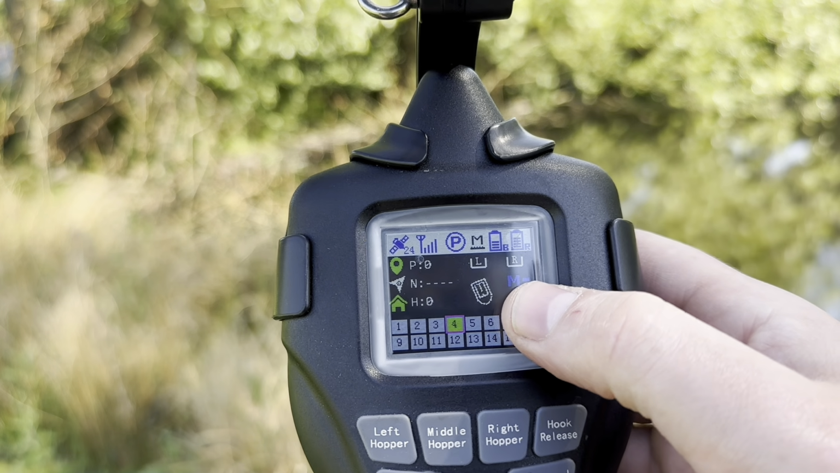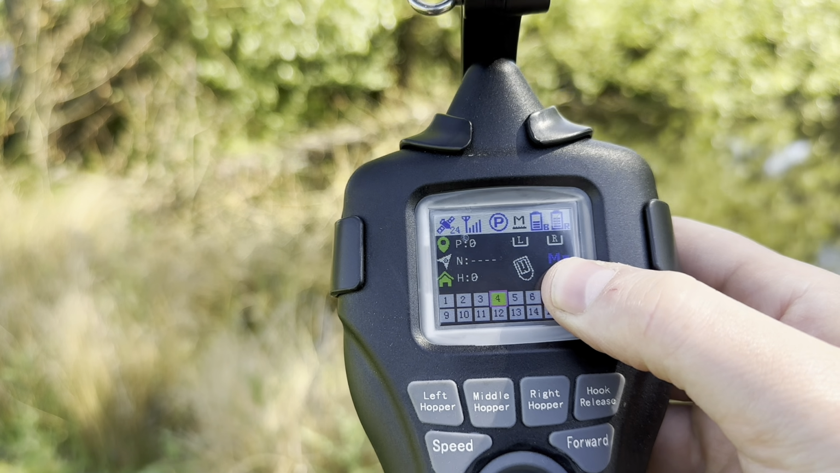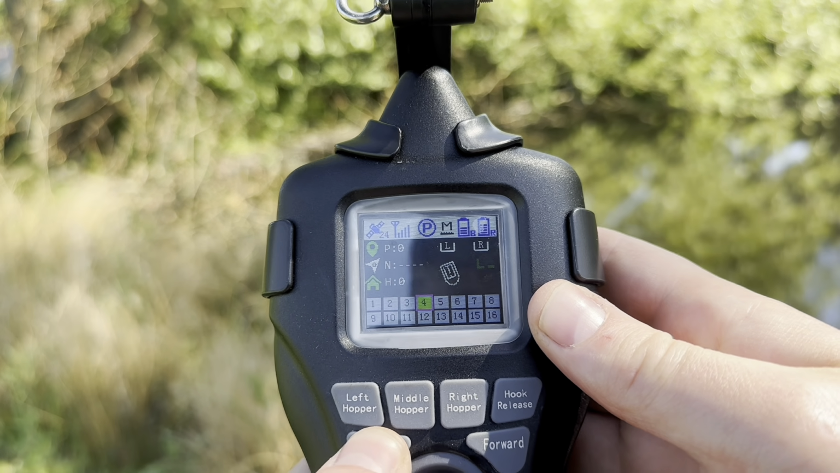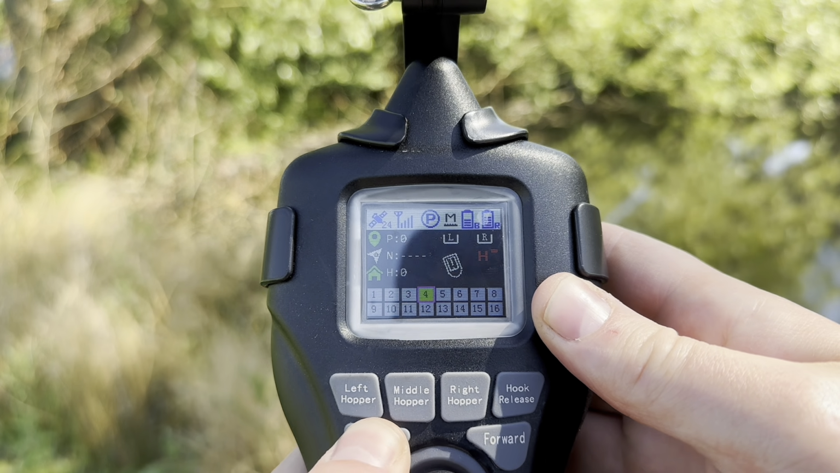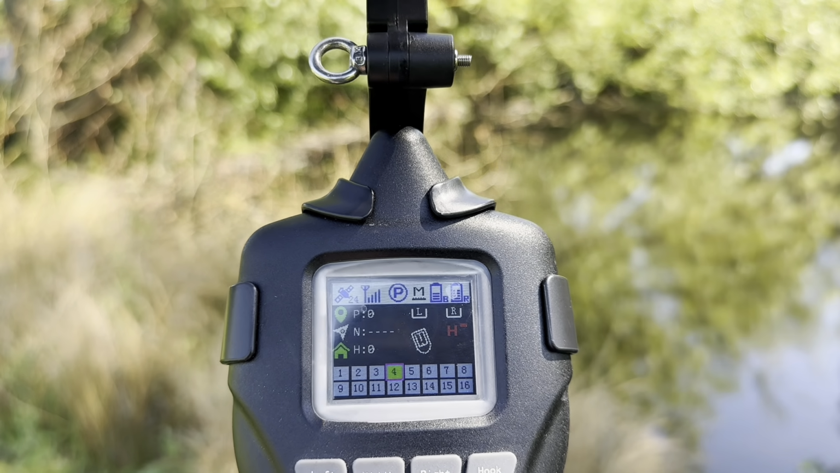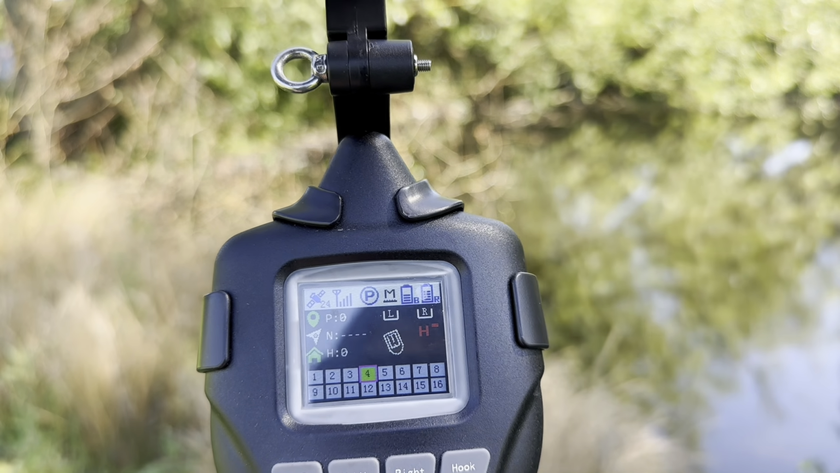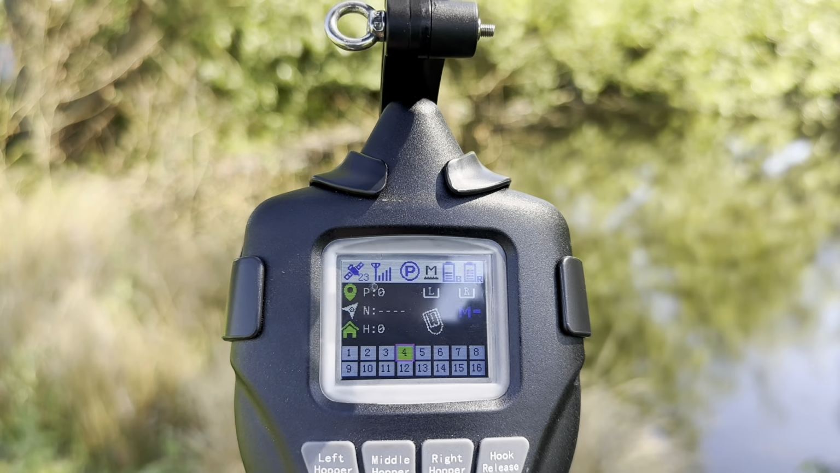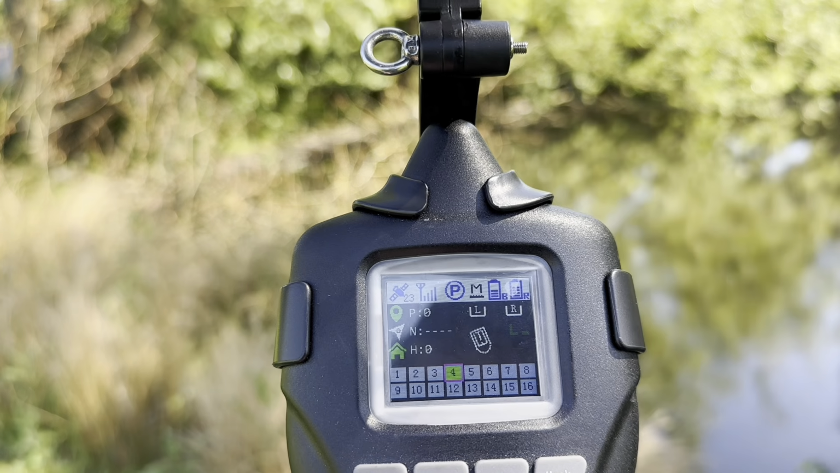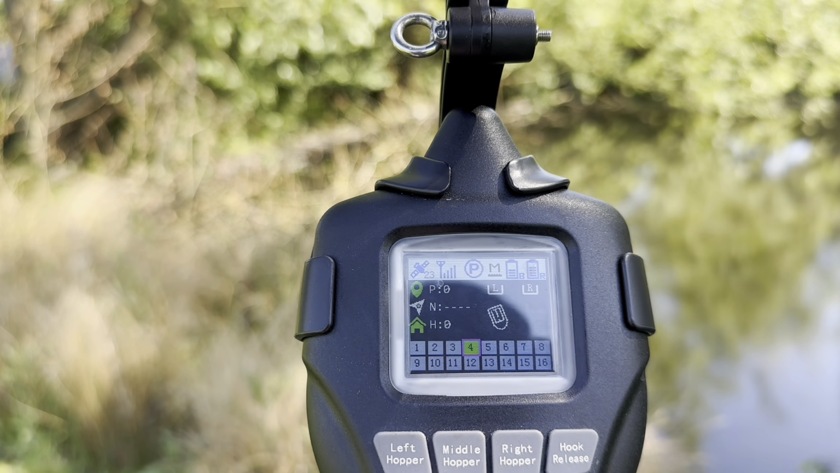Last thing to discuss is here we have M, which is actually our speed settings. So we have 3 speed settings, which we can cycle through by pressing the speed button. You have H for high, M for medium, and L for low. High, if I remember correctly, is 60 meters a minute. Medium is 45, and low, I believe, is 30. I'm sure this is covered in the manual, and I should probably know this by now, but I'm sure that's correct.